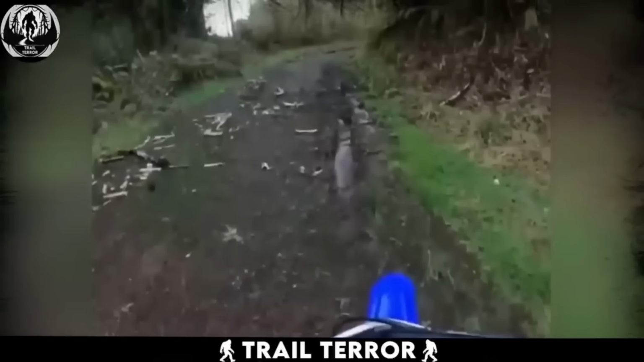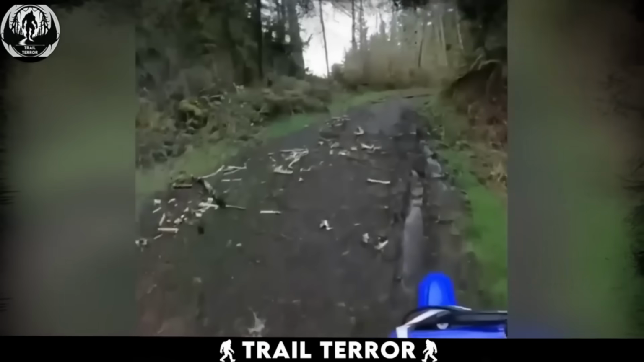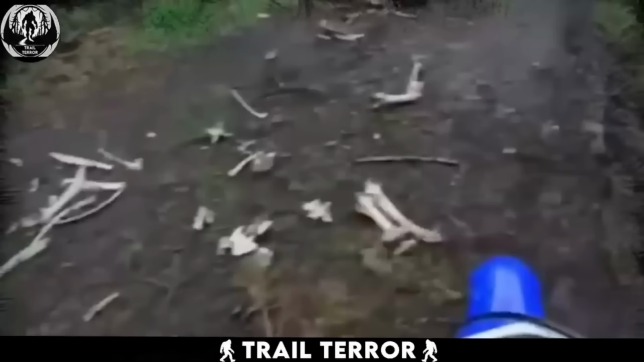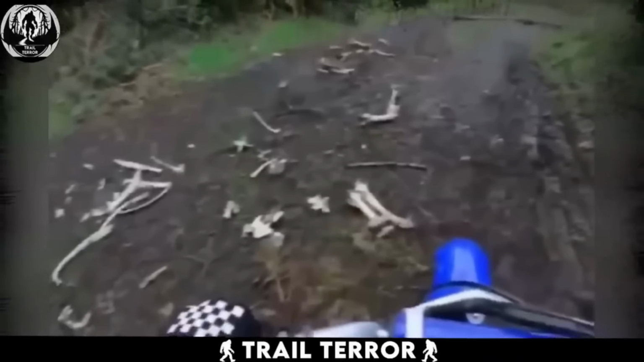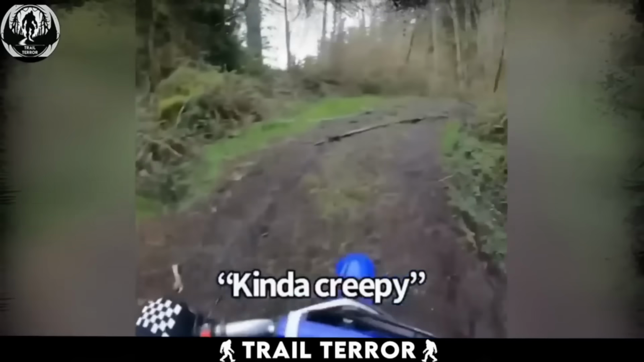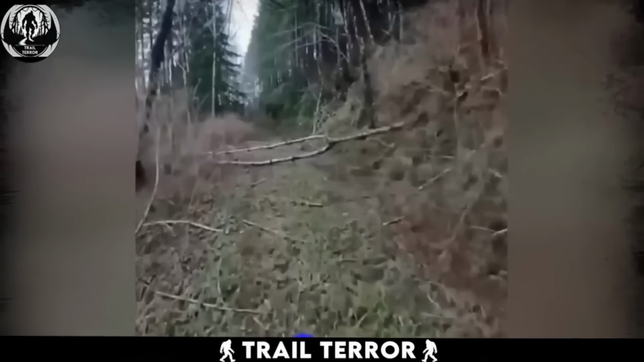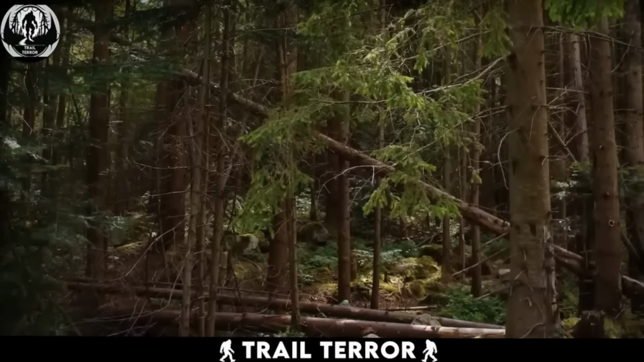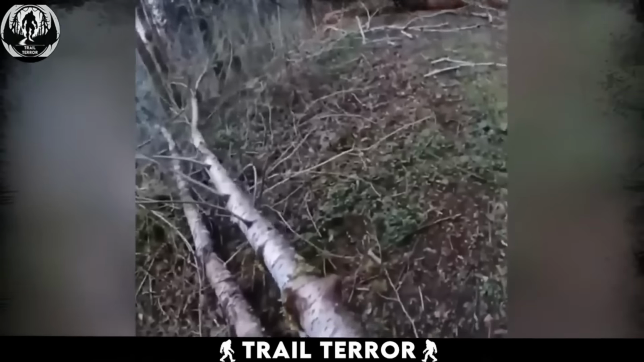We can see the footage from a motorcyclist traveling through a forest, but we are immediately met with a very strange sight. Bones scattered around the forest trail evoke an unsettling feeling that something is not quite right in this place. The motorcyclist himself seems to be taken aback by the sight, but presses on, venturing deeper into the woods. The path he's on is difficult, with many fallen trees blocking his way, but he remains undeterred and continues onward, determined to reach his destination.